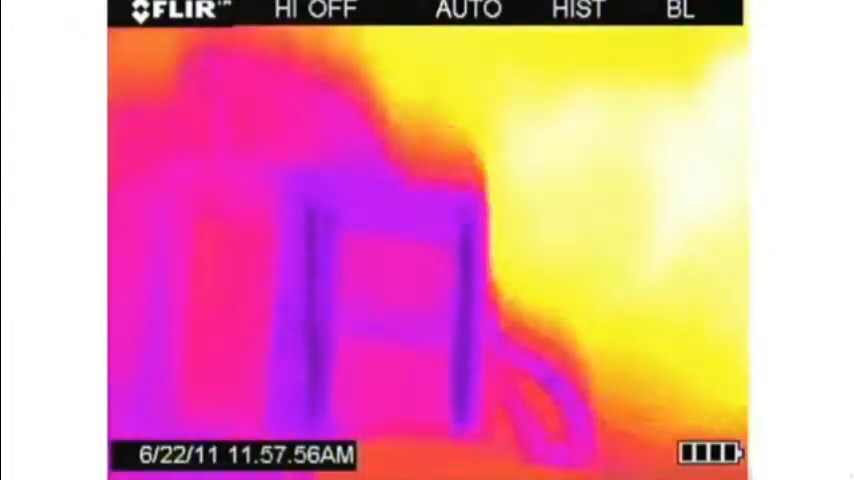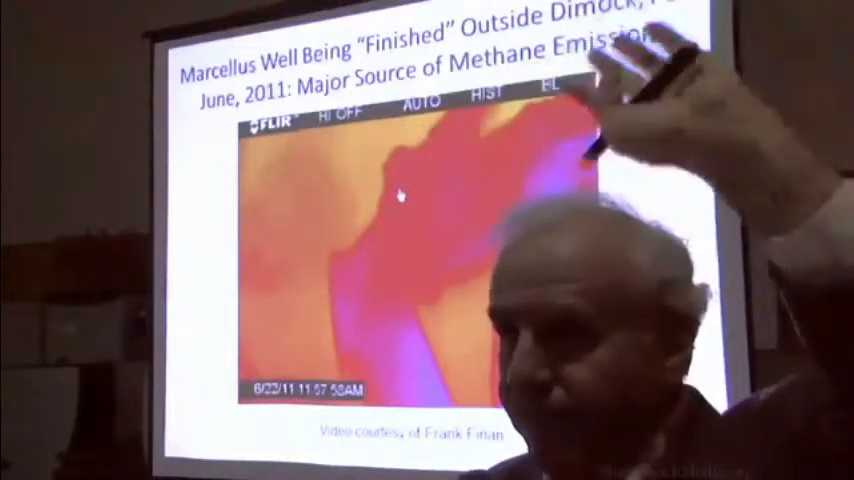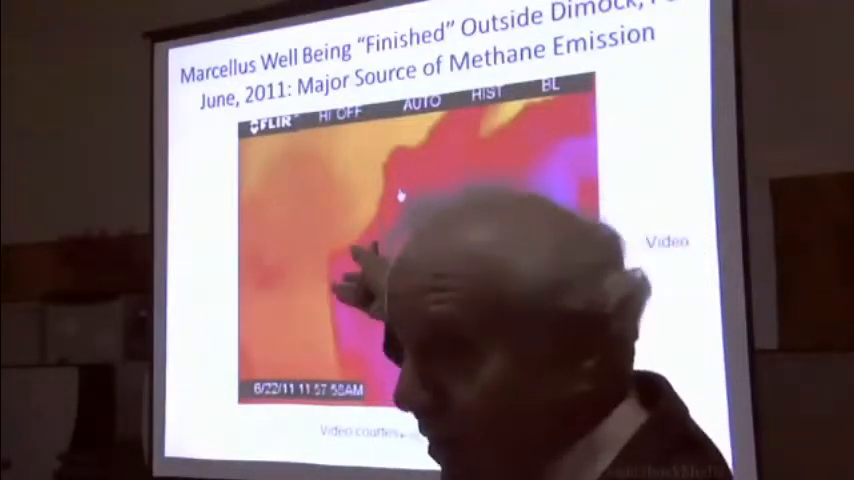Watch, we're going to pan over here now, and you're going to see that same piece of heavy equipment come into the scene. There it is. So what you're looking at here is not a little pinhole leak. That's billowing clouds of methane, which companies say doesn't happen. But EPA says it happens 85% of the time, and there's a video that says it happened